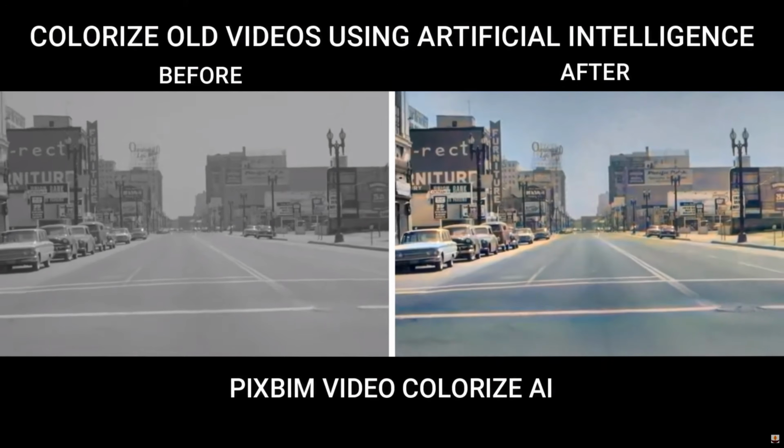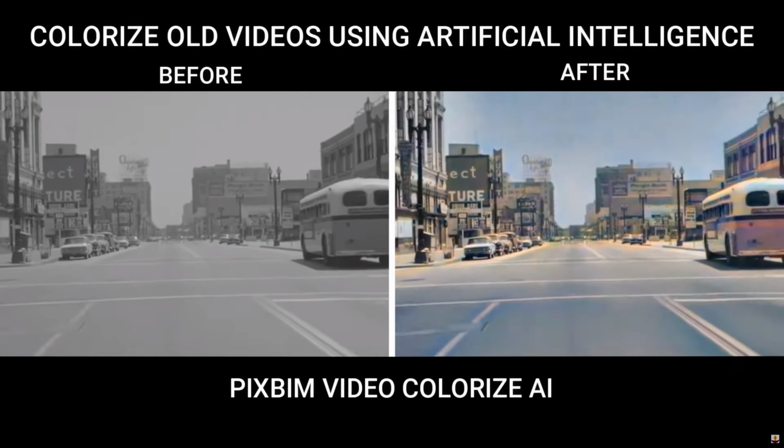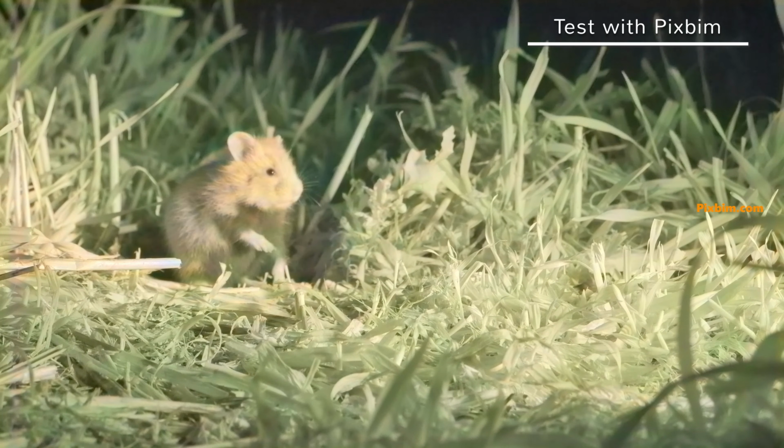Most of the algorithms are trained on historical black and white pictures, which is a problem for us as wildlife filmmakers, because while the results can be excellent for a historical portrait, they might turn out less than ideal for a picture illuminated with infrared light. The next problem is that most algorithms are designed for photos and not for videos.